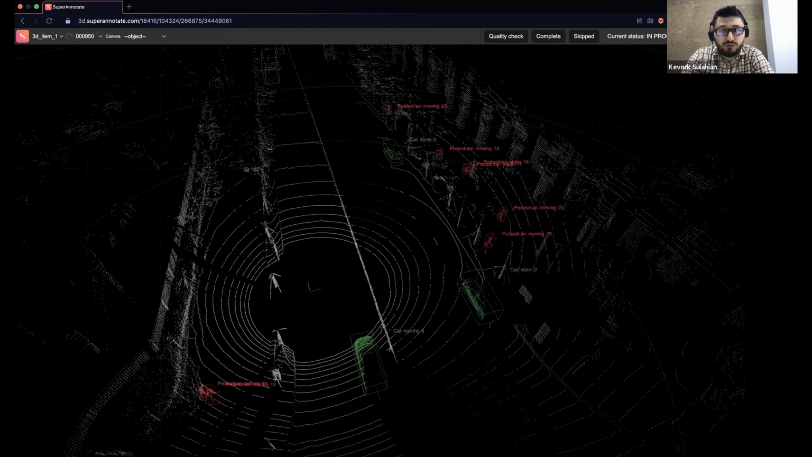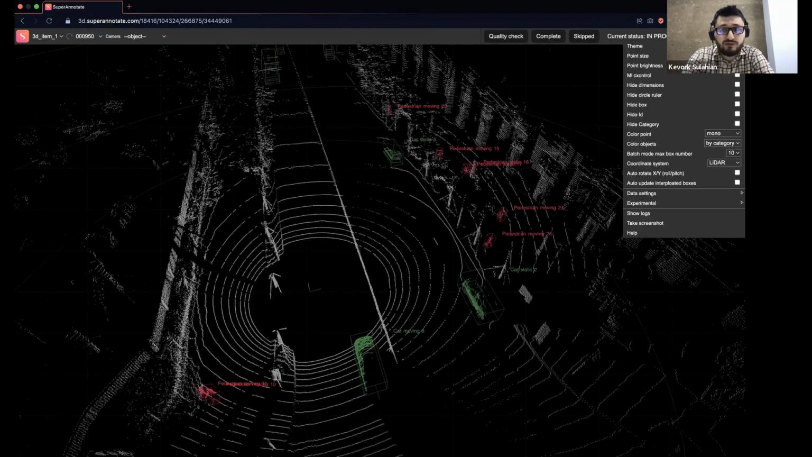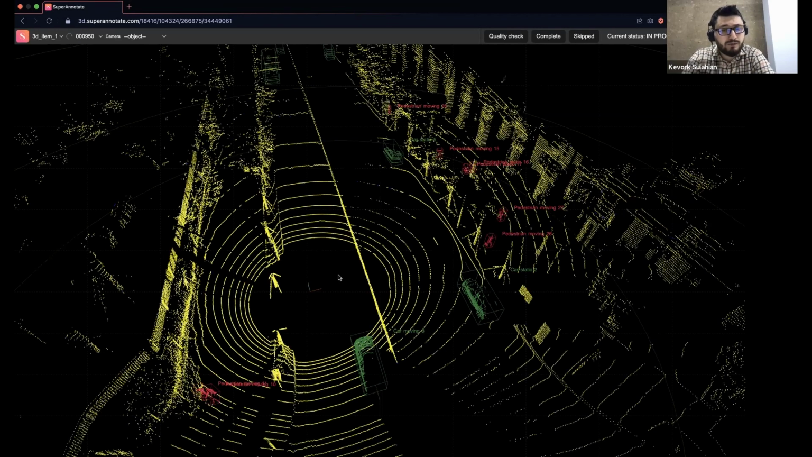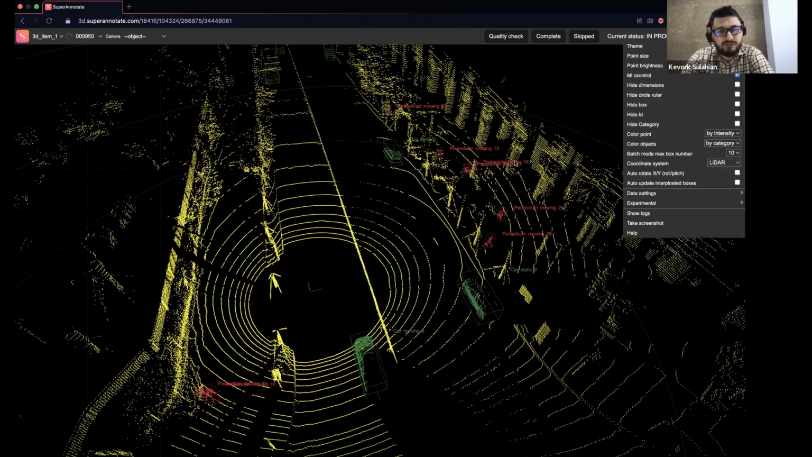You can choose to, for example, increase the size of the points or their brightness, or maybe change the type of the coloring. Right now we can do it by intensity, but we're also adding other types of coloring of the cloud points. For example, they can be done by the height of the points, which is very useful in remote sensing, specifically if it's inside a building, so you can really easily see the walls and the heights of the objects. You can also change the coloring of the vehicles or the humans, pedestrians.